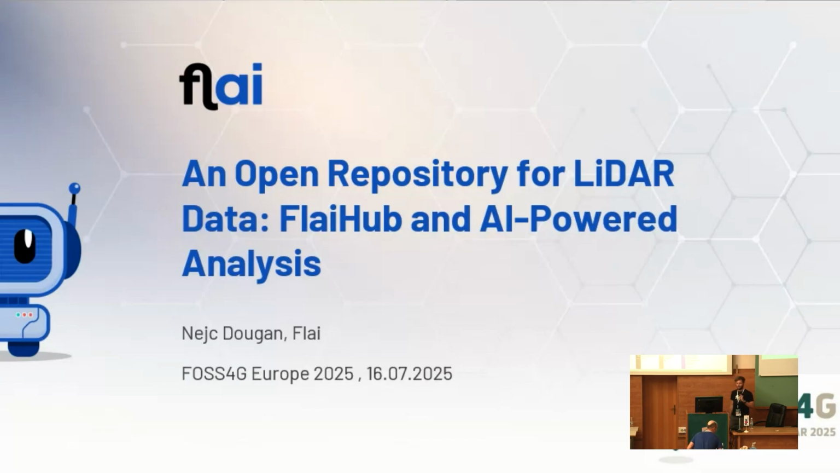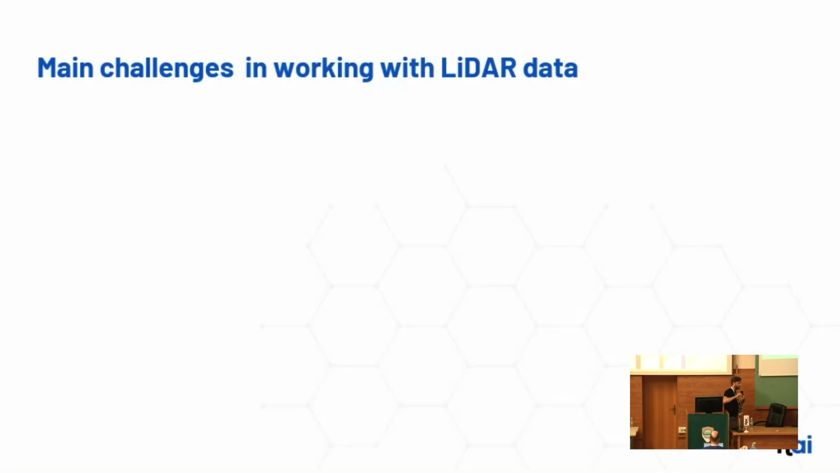So, as already stated, I would like to talk today in this discussion a bit about open LiDAR datasets and how you can access them. But before we dive deep into the topic of data repository, I would just like to highlight some challenges you are facing when working with LiDAR datasets.